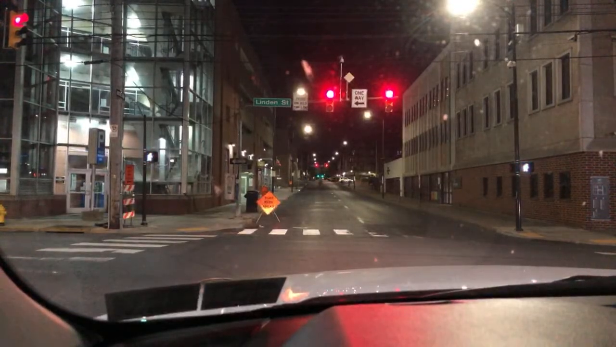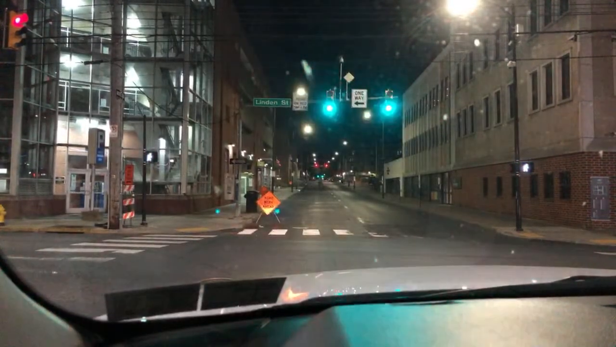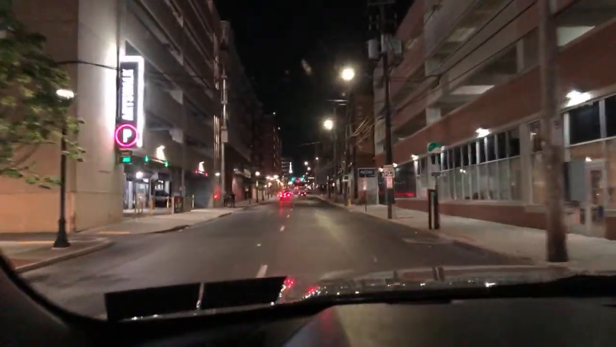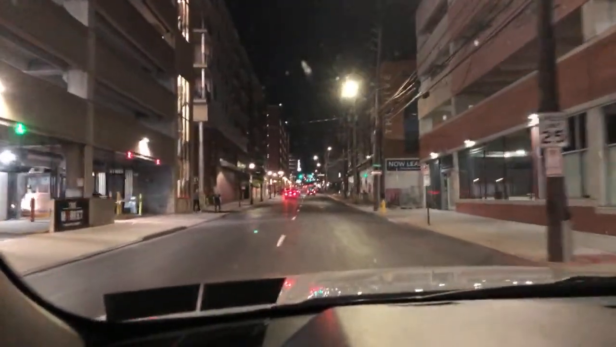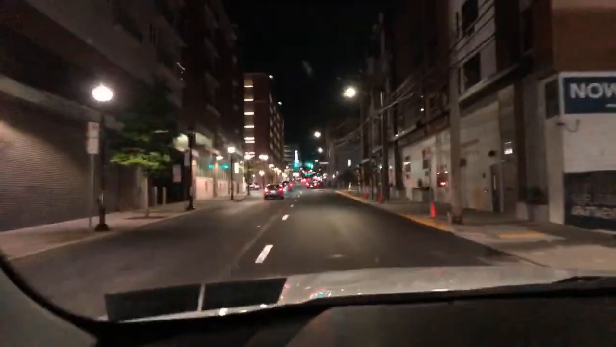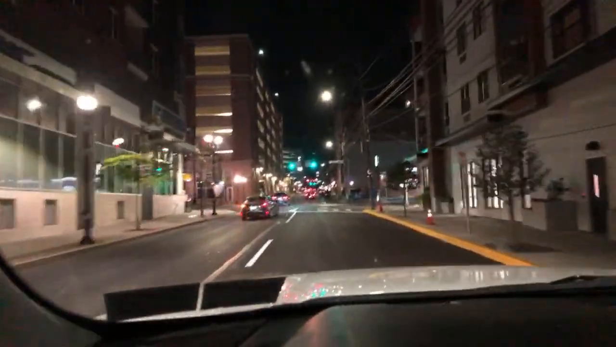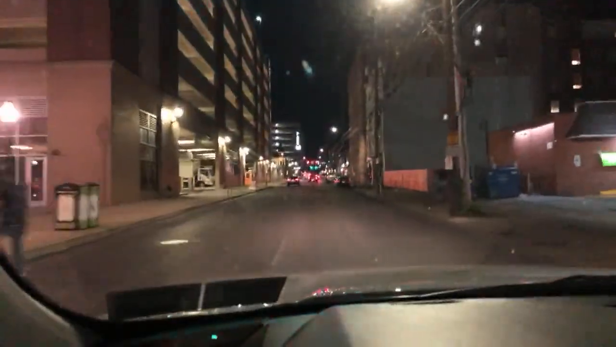I'm not going straight because the road feels like the goddamn moon, so I'm going to make a left and then a right. Then we'll go up to a Wawa. Oh, wow. That's nice, that apartment building. Look at this guy. He's going to get fucking hit. Good thing I'm paying attention. Get out of the street.